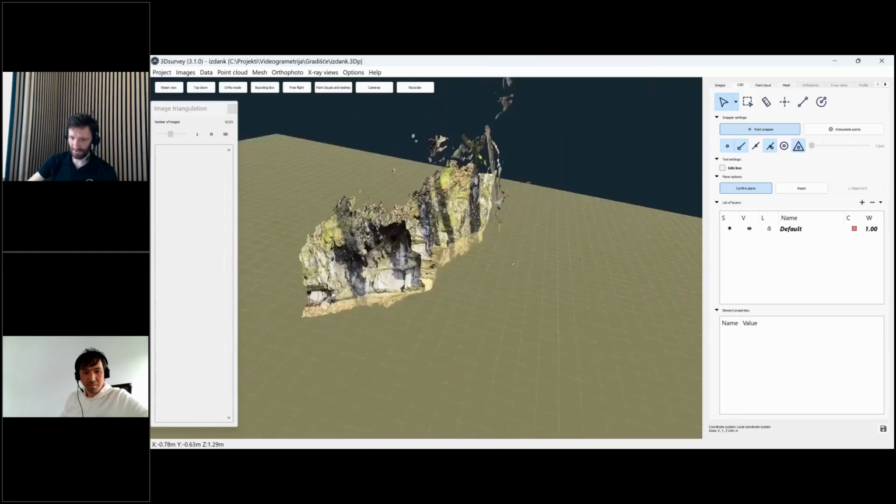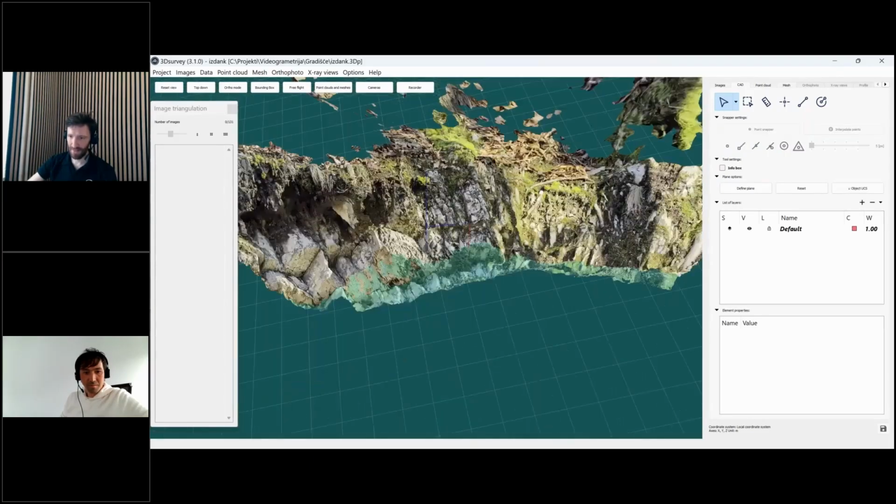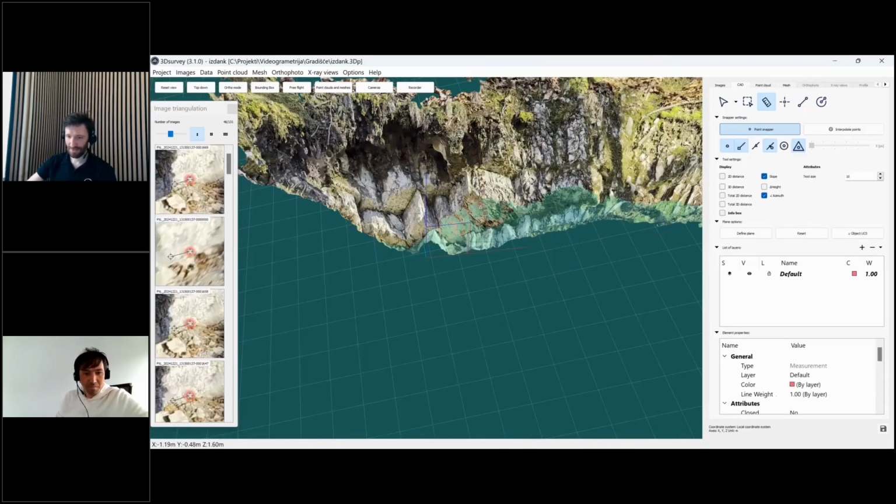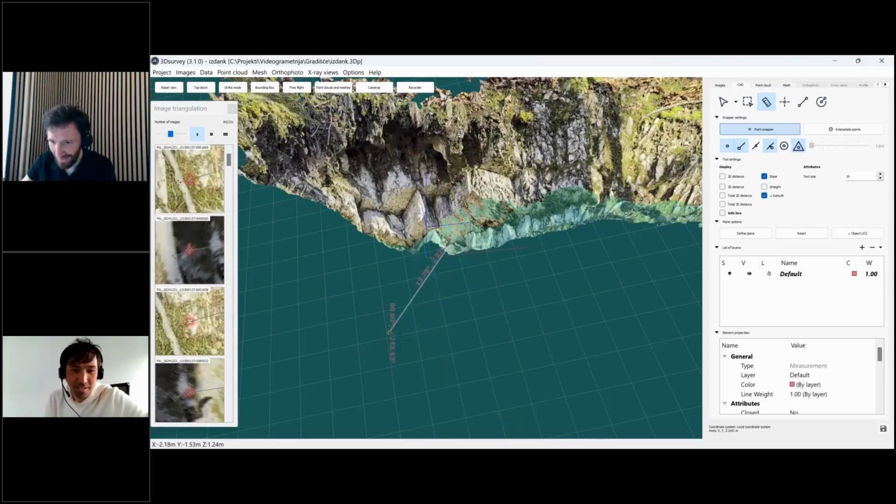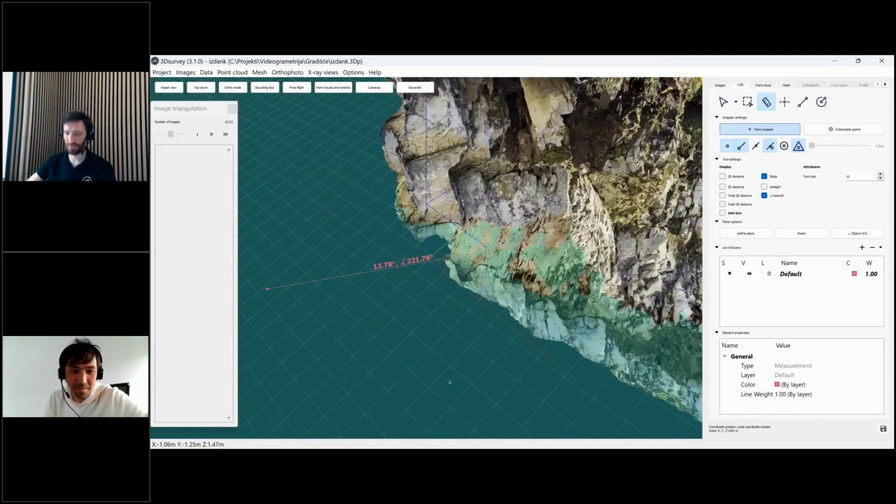This is the strike and dip in the 3D space. You simply confirm this, and now you do a measurement, and you find the angle where the dip is highest. So here, and you got the strike and dip: 221 through 13.7 degrees.